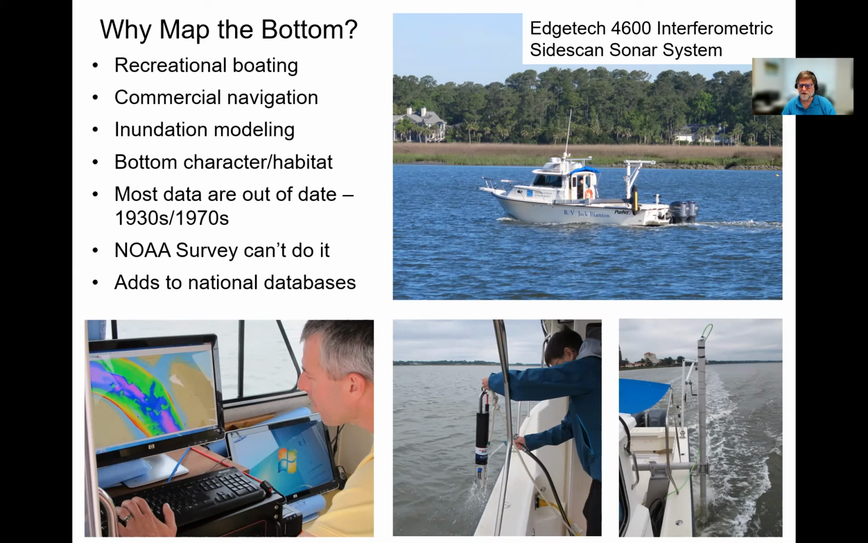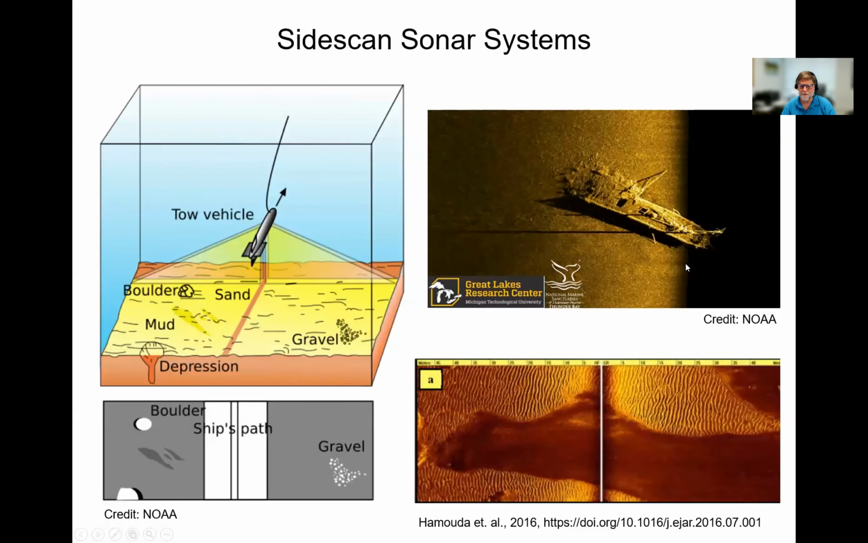And in keeping with the idea of map once, use many times, all the data that we're creating here in Georgia is being added to national bathymetric databases to enhance the knowledge and make use of this data in more ways than just the one.